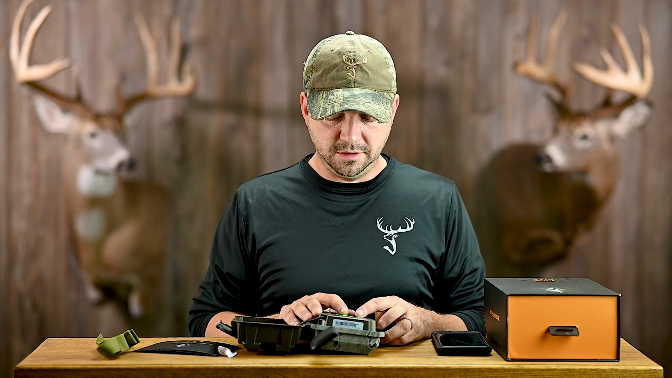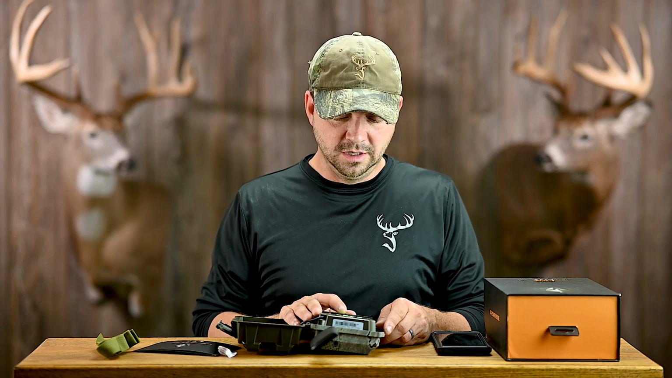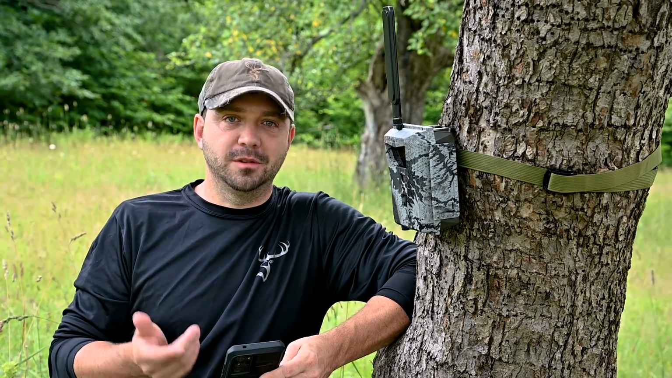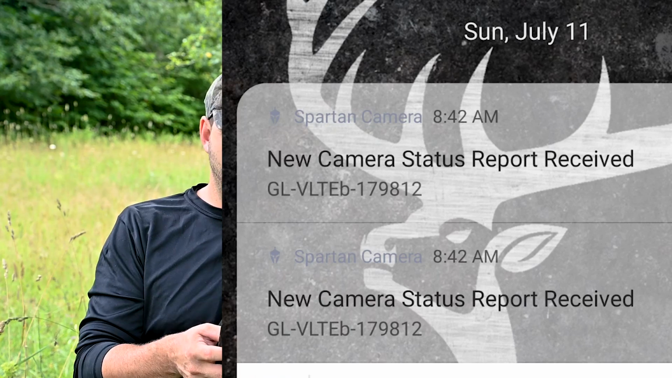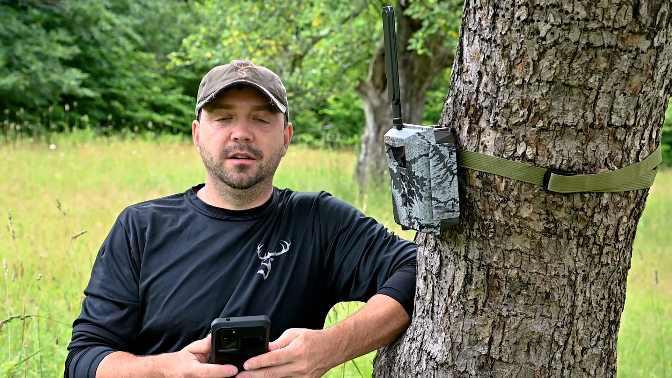I mean, there's not a whole lot in the menu, which I do believe once you have your app connected to this, you'll be able to change your settings right from your phone. So, this has been super easy so far. So now I think we'll run a few test shots and see how long it takes to send to my phone. I just turned the camera on and it connected to the network with no problems, which I was very happy to see because I don't have great reception here. And I noticed that once you turn the camera on and it connects, you will get a new camera status report alert on your phone. And that means it's connected and ready to go.